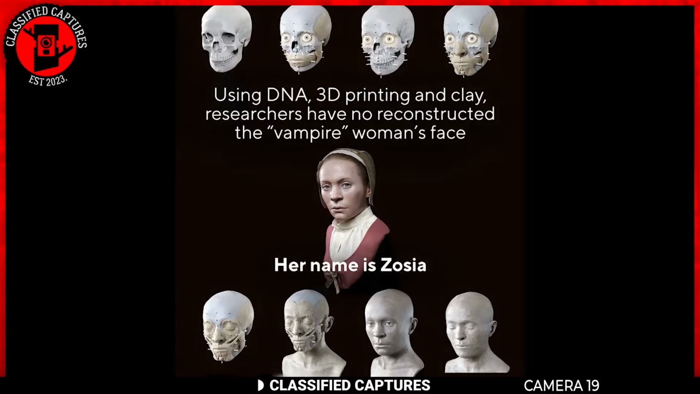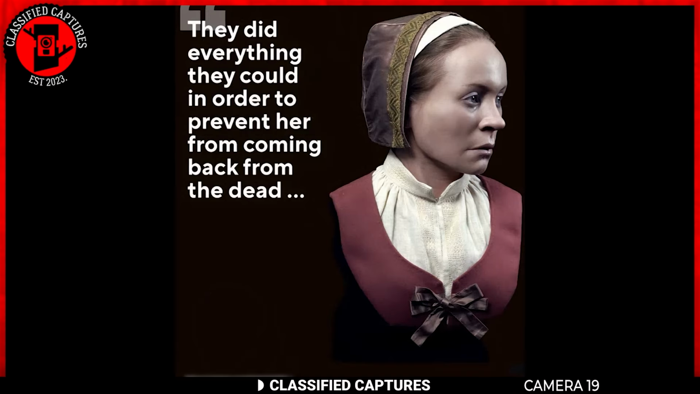Using forensic testing and 3D reconstruction, experts pieced together the face and identity of this mysterious individual, who they named Zozia. But was Zozia truly a vampire, or simply a misunderstood figure caught in the crosshairs of myth and superstition? What do you think?